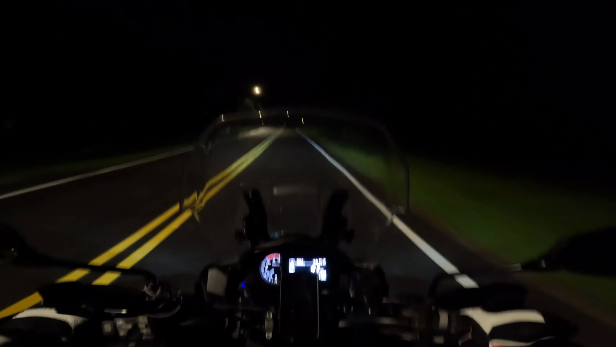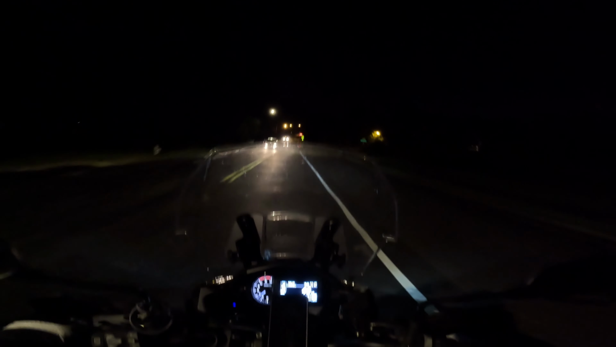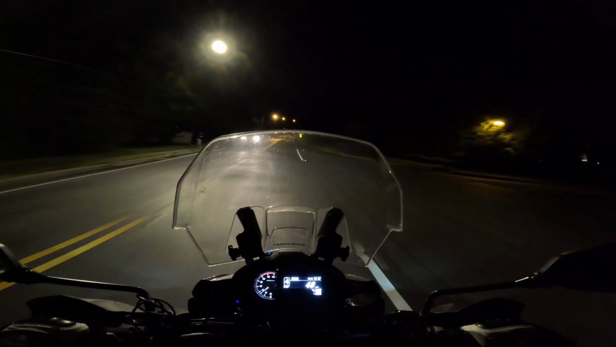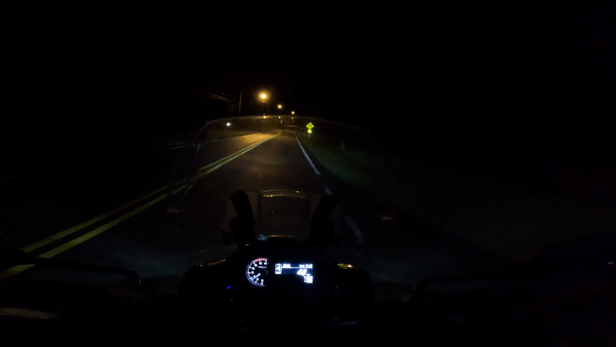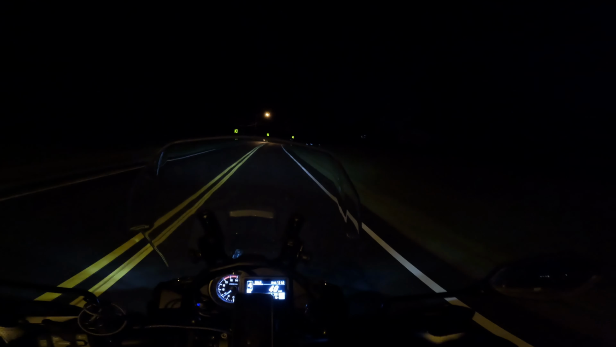I try not to ride at night a whole lot. This is actually a time where I intentionally got out at night to ride because it is at night. It's very rare, which is why I wanted to document it too. I try to avoid riding at night, primarily just because of the safety of it. But it is a lot cooler. So now I'm thinking, man, I should do more night rides.